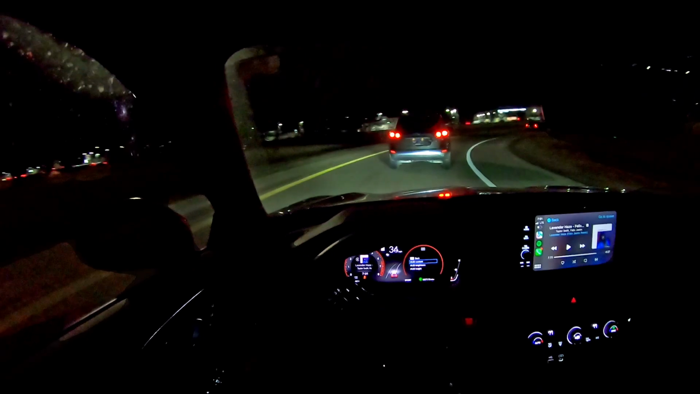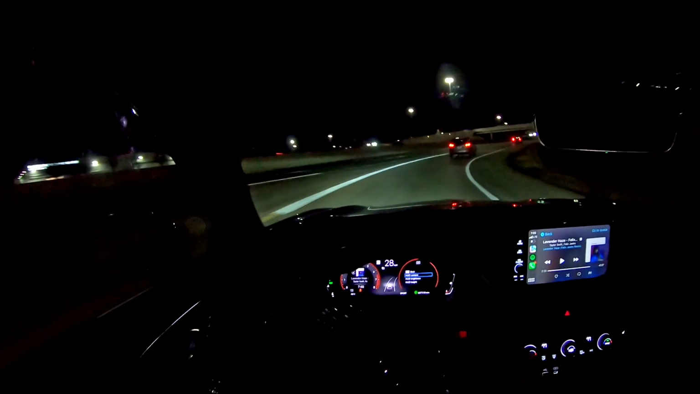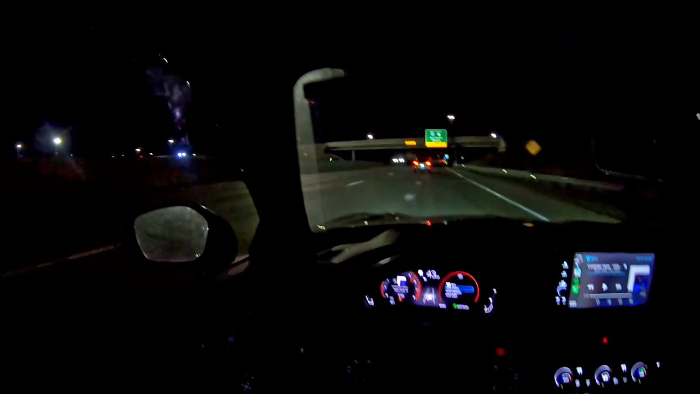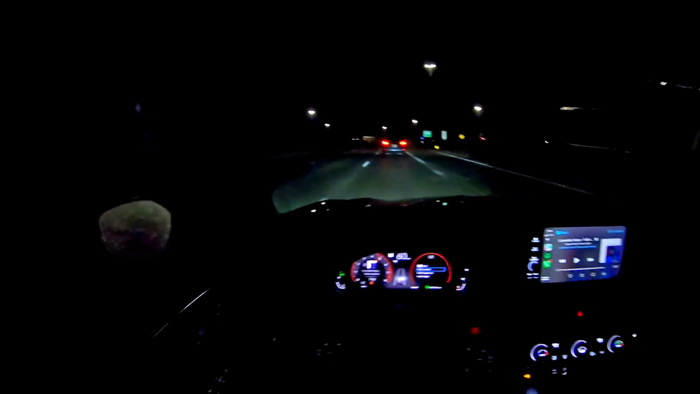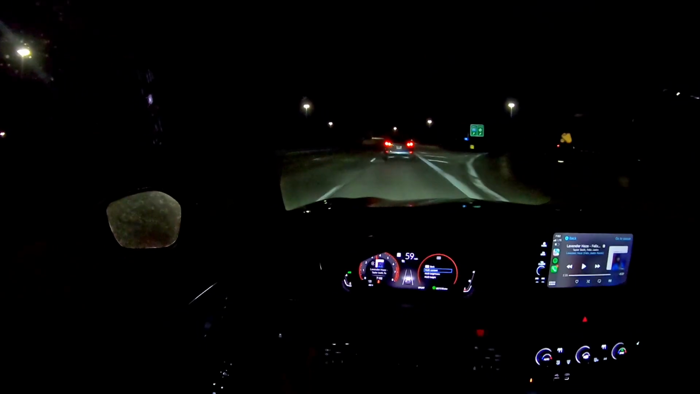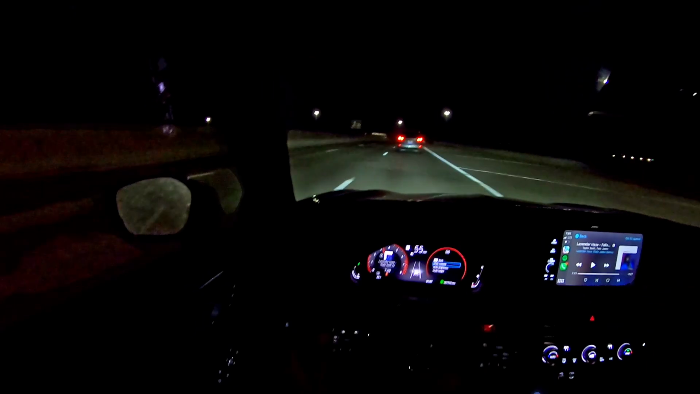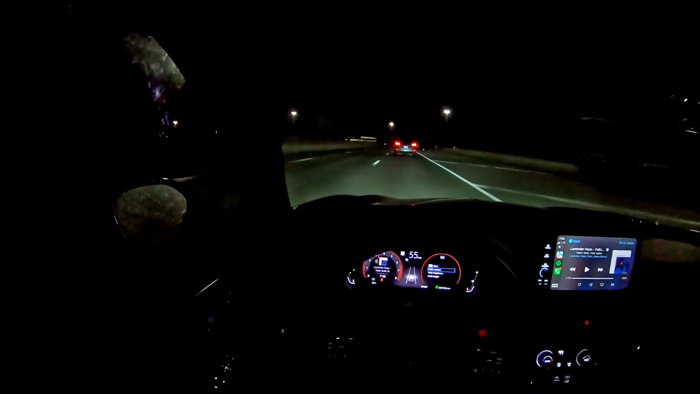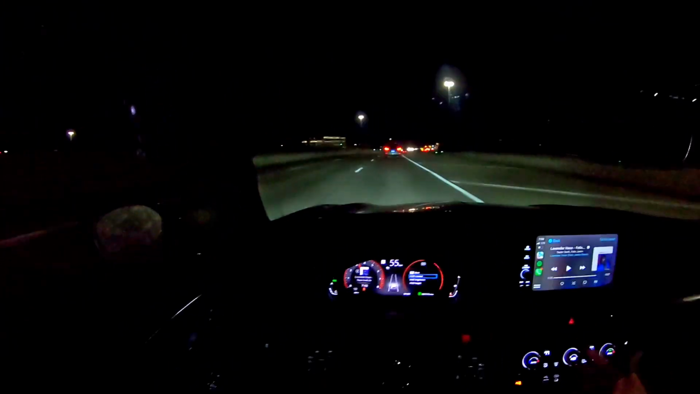I'm too fast, man. Up in here, it hits around 3,500 RPM, between 3,500 and 4,000 RPM. That's where it pins you to the seat. Well, as much as this car can. It's only 200 horsepower, but it gets to moving, man.